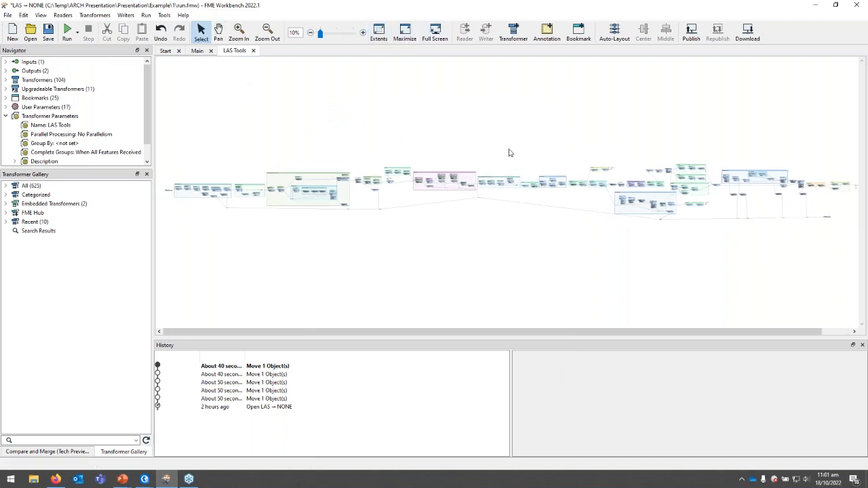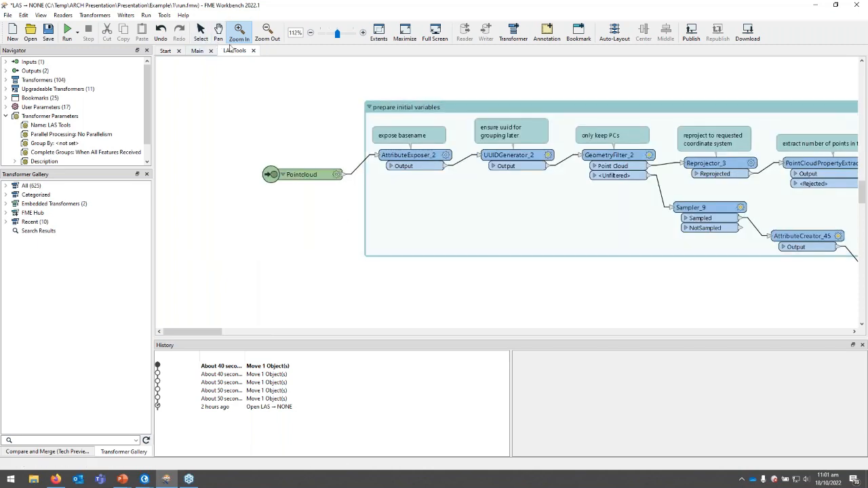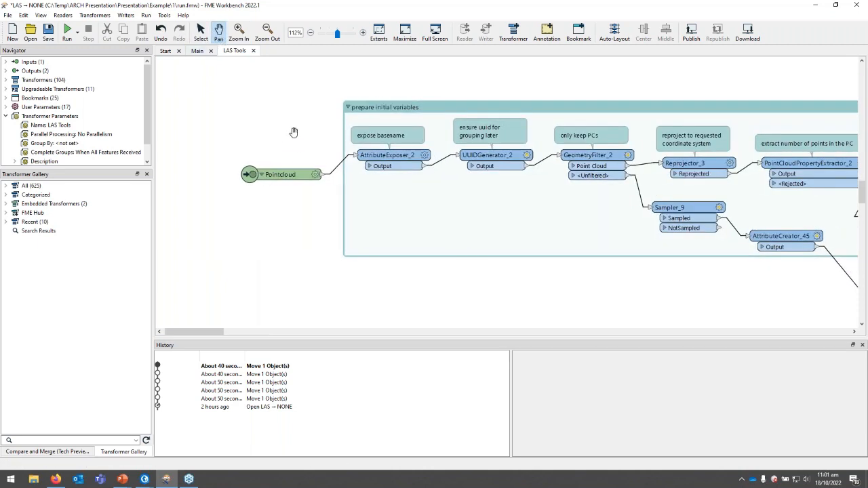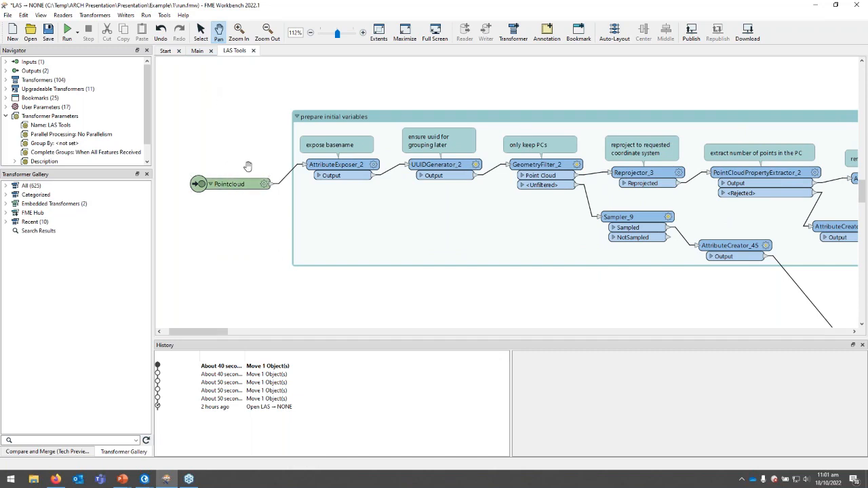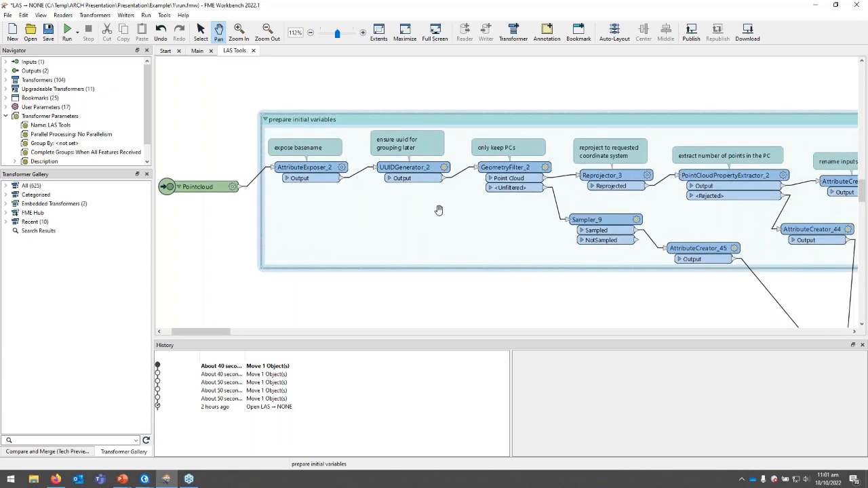So whilst that all looks nice and simple, if we actually dive into what this process is doing, we can see that it's actually quite a substantial process. Now I'm not going to go in depth into everything, but I will just quickly skim over it and show you some of these, show you an insight into what FME looks like a bit more and how some of the transformers work.